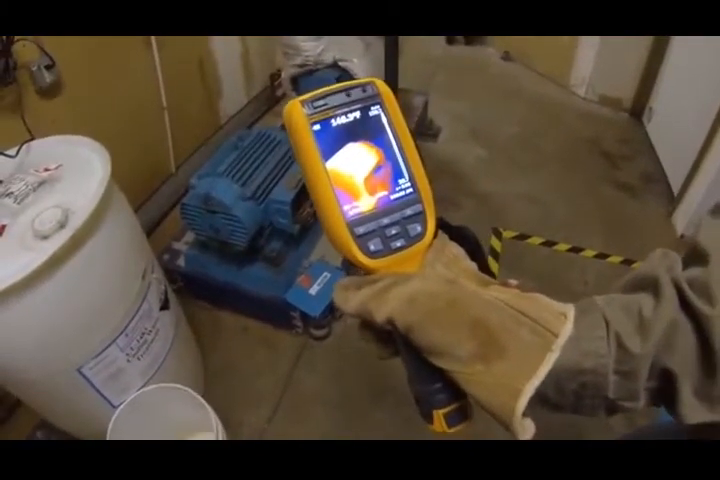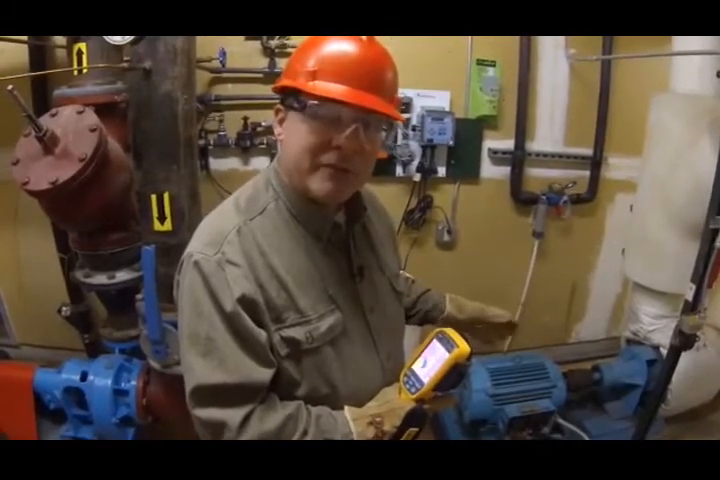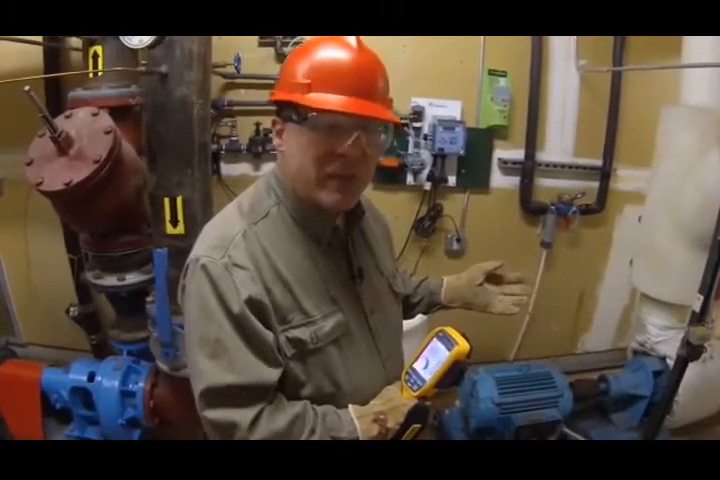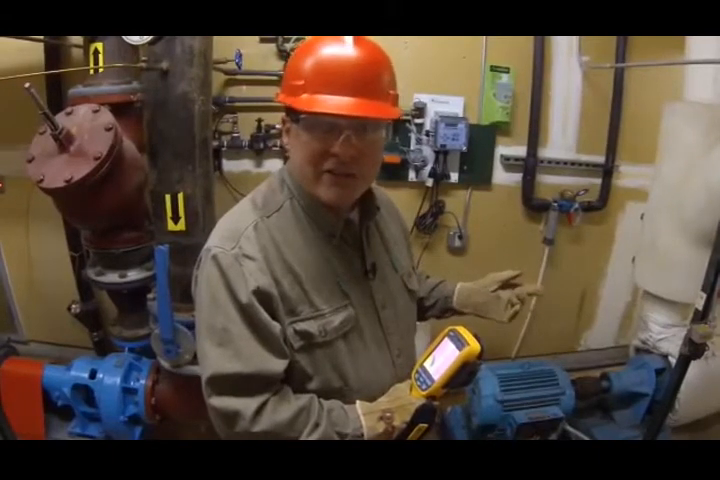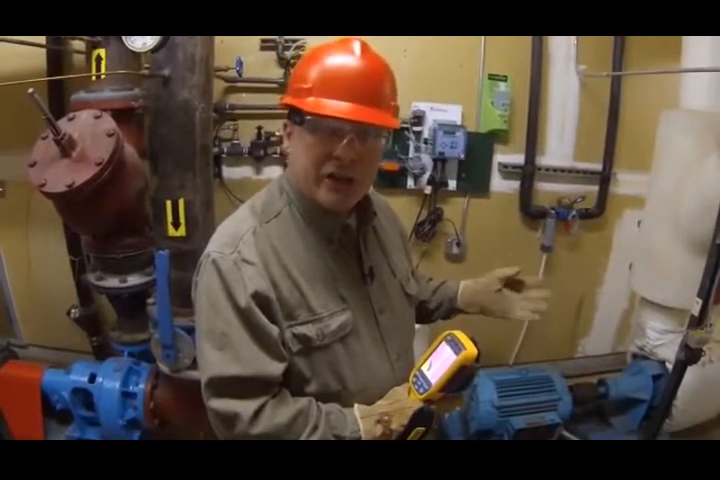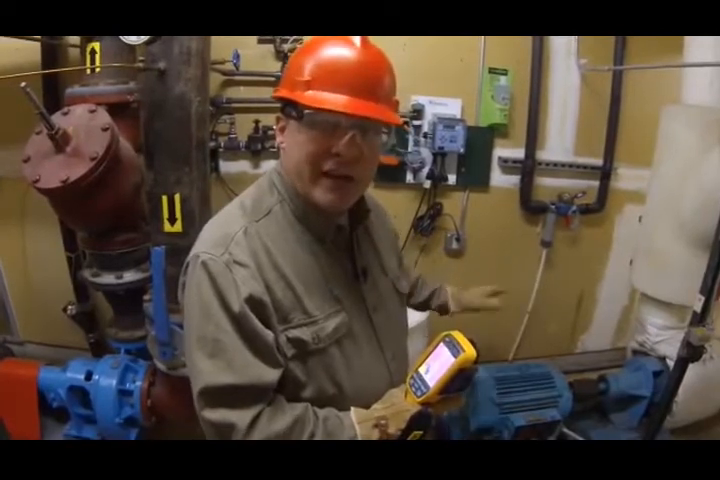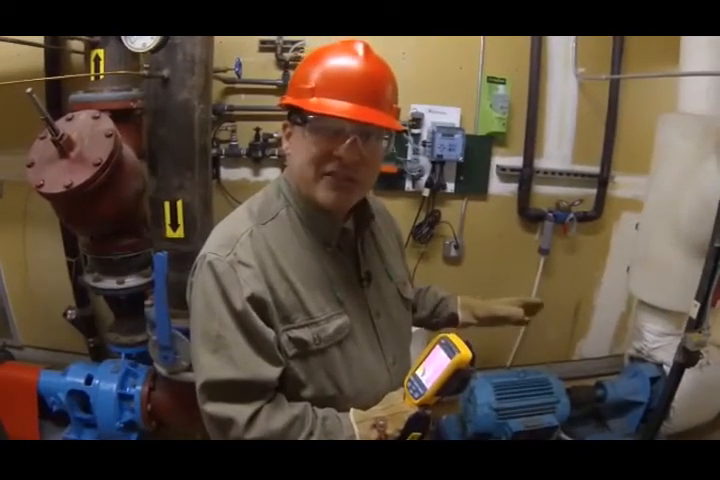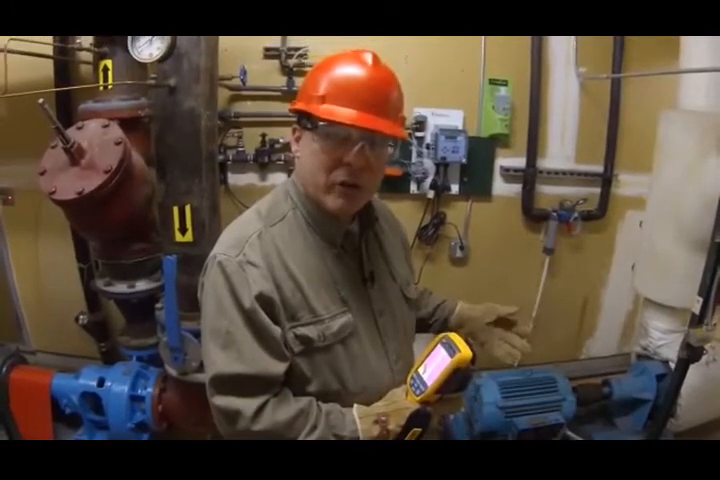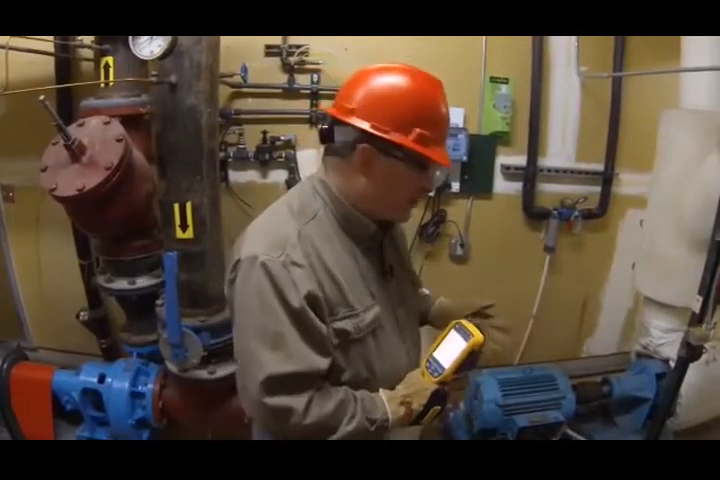If I do find a localized hot spot, that could be indicative of a problem with one of the phases. Maybe some of the windings are burning out. Too much heat will destroy that insulation. Could also be an issue with transients on the line, could be a problem with harmonics on the line causing unusual heating. Either one of these situations, the overall overheating or the localized overheating, can cause that motor to work a little bit harder than it needs to. It will draw more current in order to compensate for the problems that it has, and that will impact your bottom line and your energy usage.